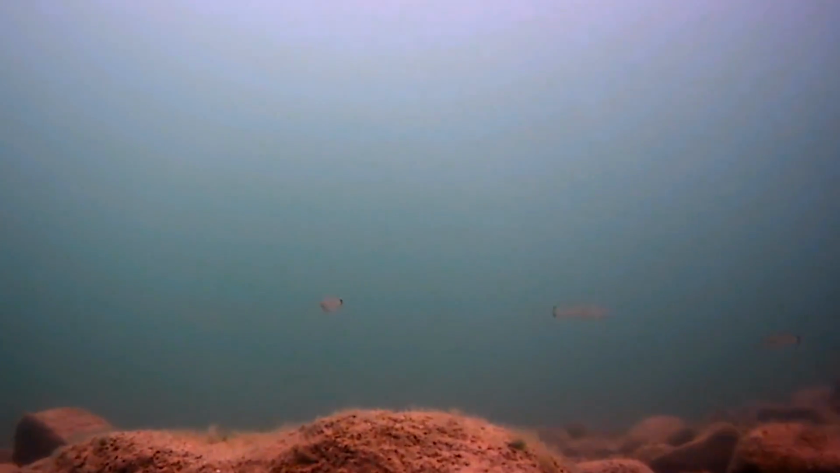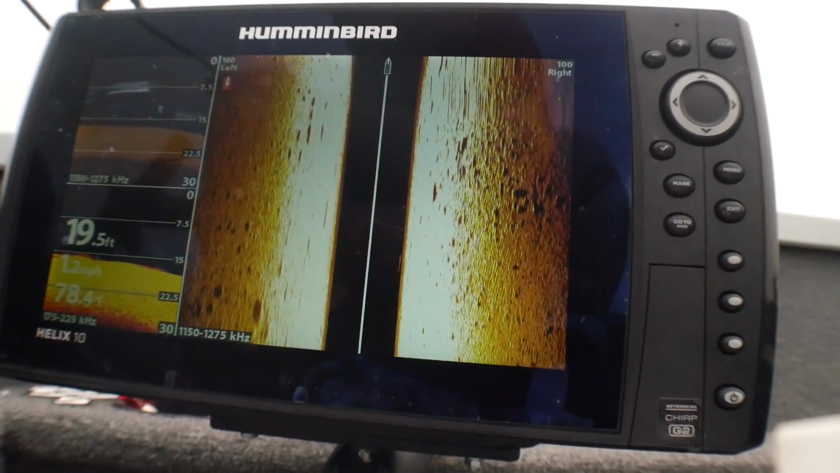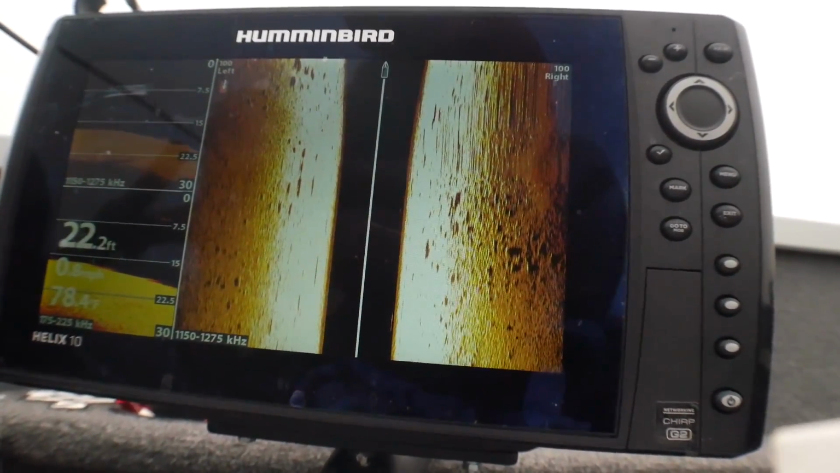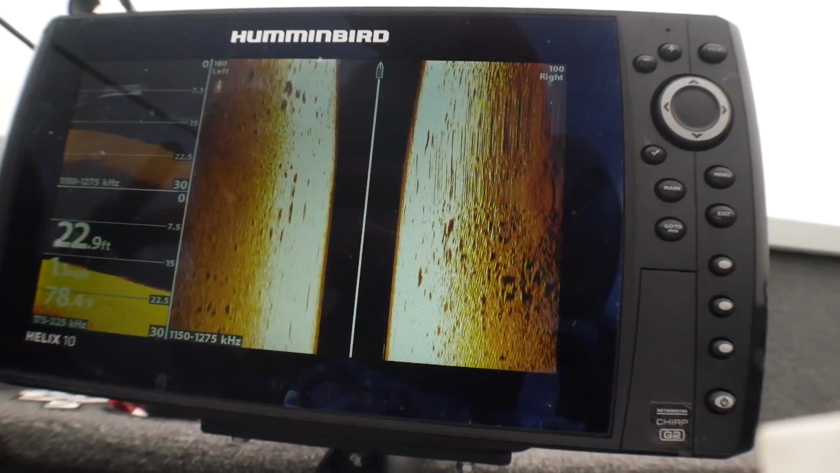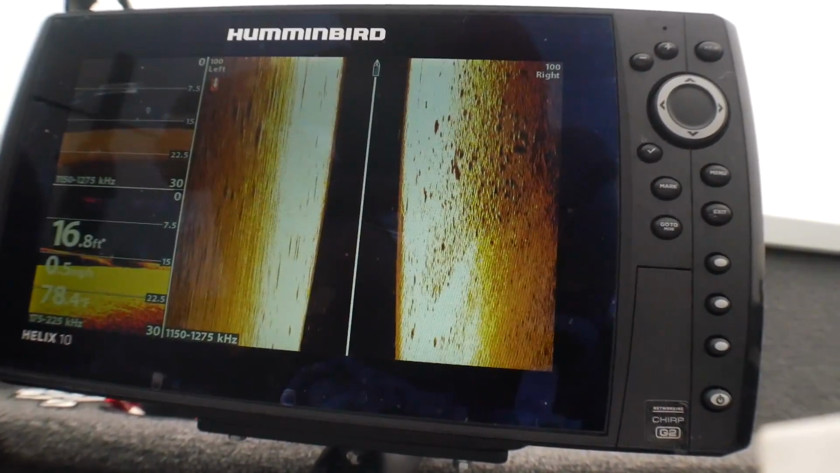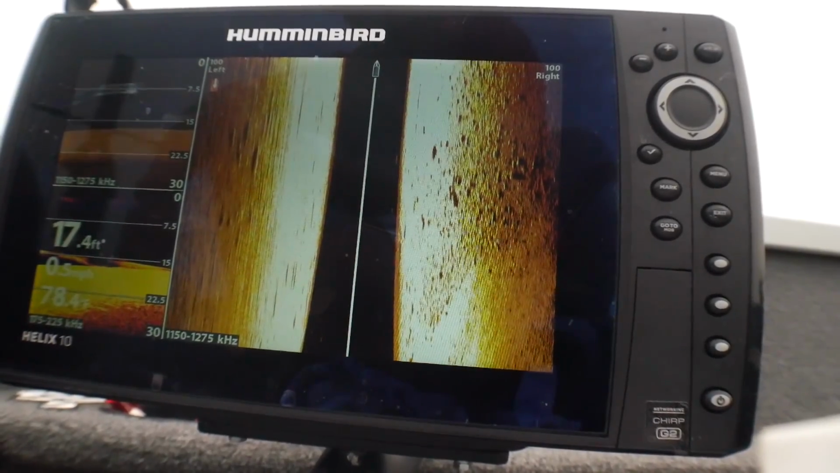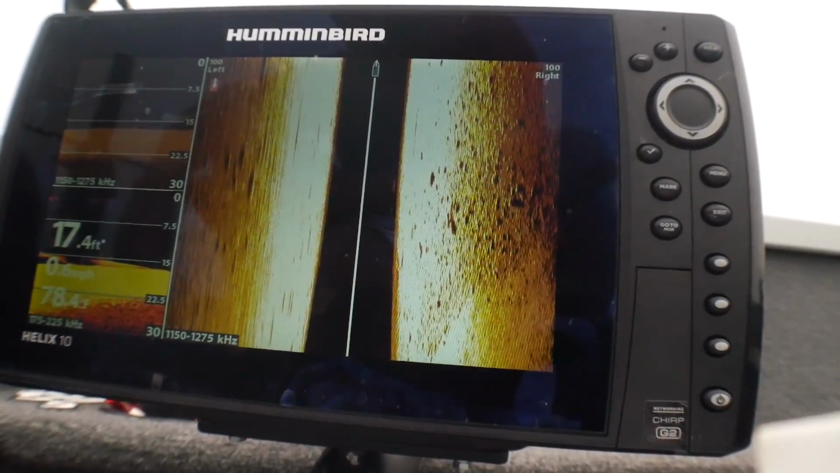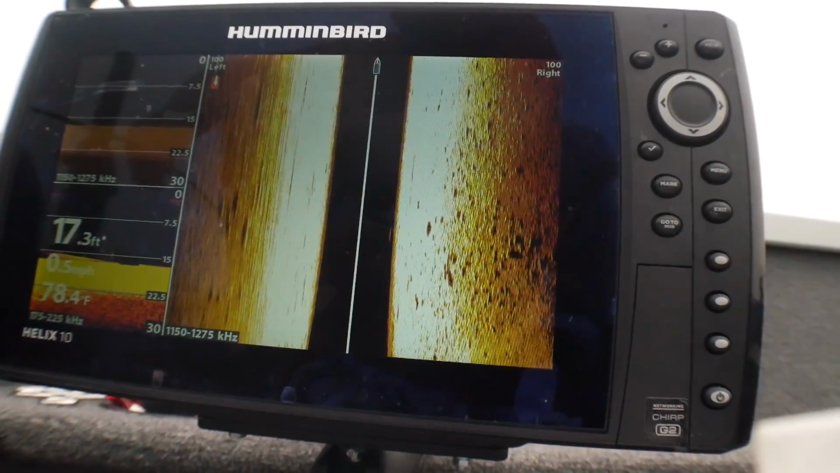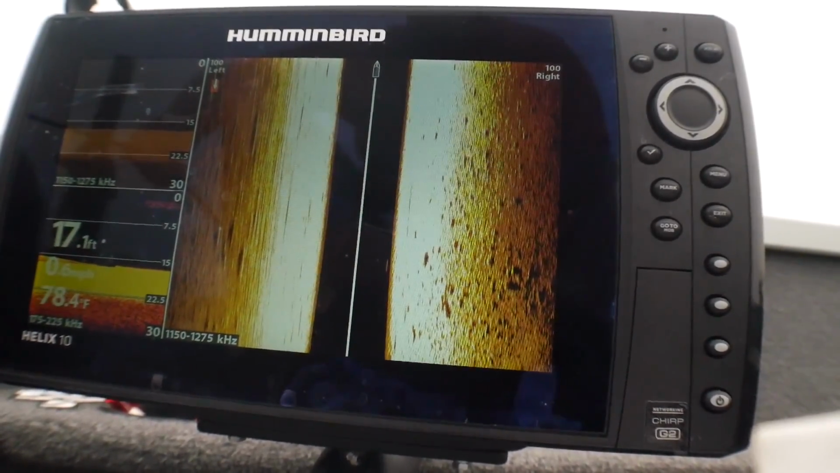You can see here it's gonna be a drop off. See it drop straight off down there. As we look on the graph, we're getting deeper and deeper and deeper here. Some smaller fish hanging out around there, but yeah, this is good stuff right here, guys. And that's how you read the graph pretty much.